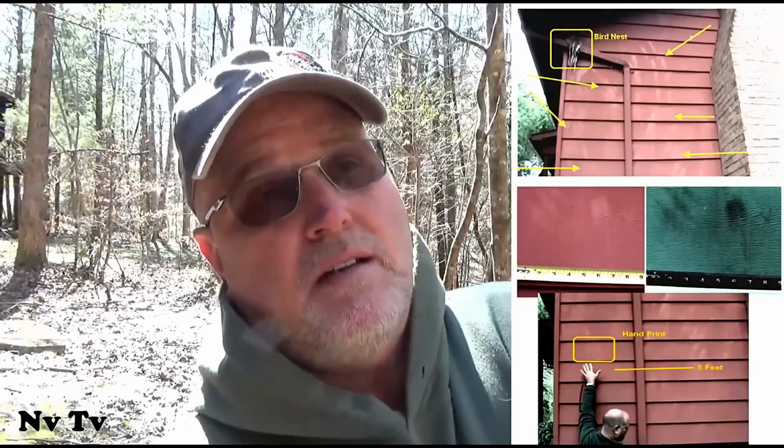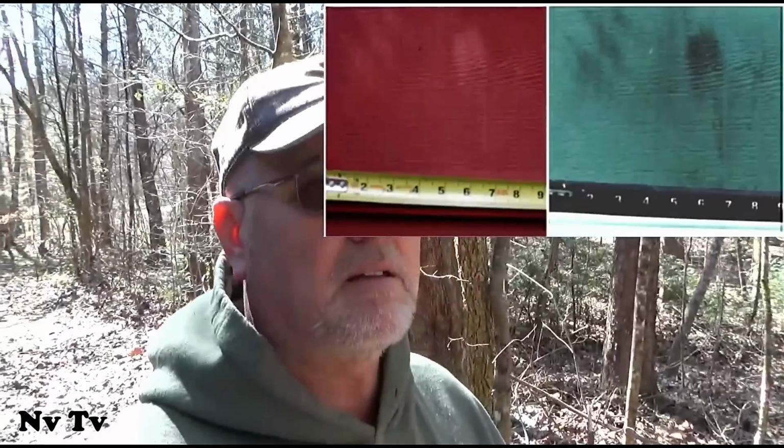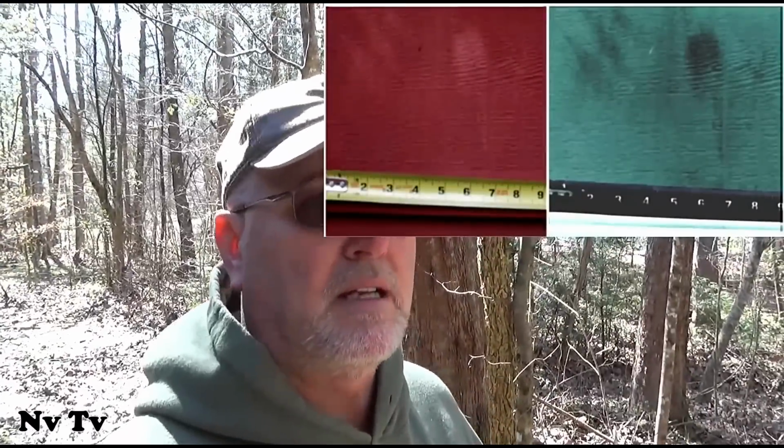I found out that oxidation is a really good way to get fingerprints and hairprints from a Sasquatch. You could see where one had leaned up against the side of the house and the other had climbed up on his shoulder, and they ate the birds and knocked the nest out. There's a handprint and a shoulder print where it leaned its shoulder against the side of the house, and you can actually see the hair in the siding where the oxidized paint picked it right up like a fingerprint.